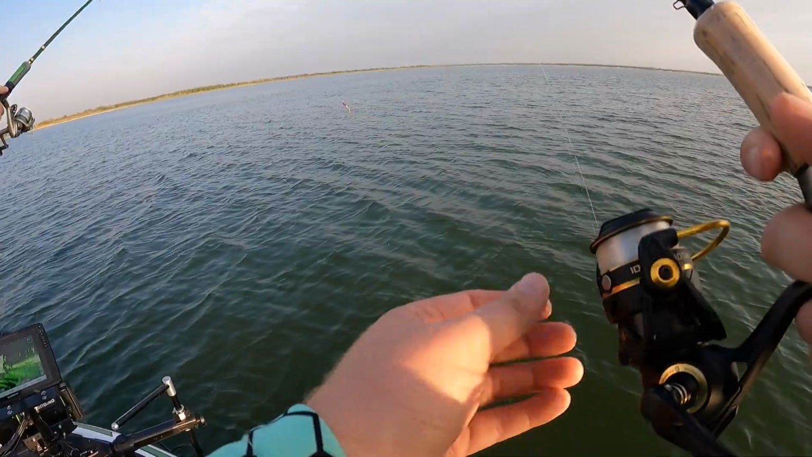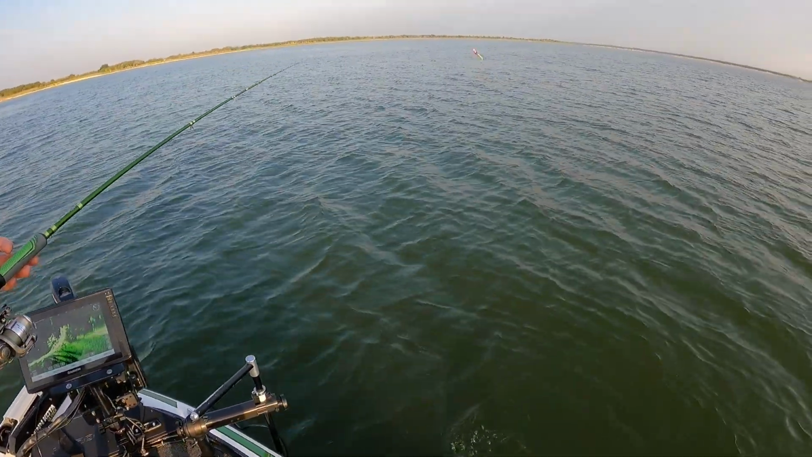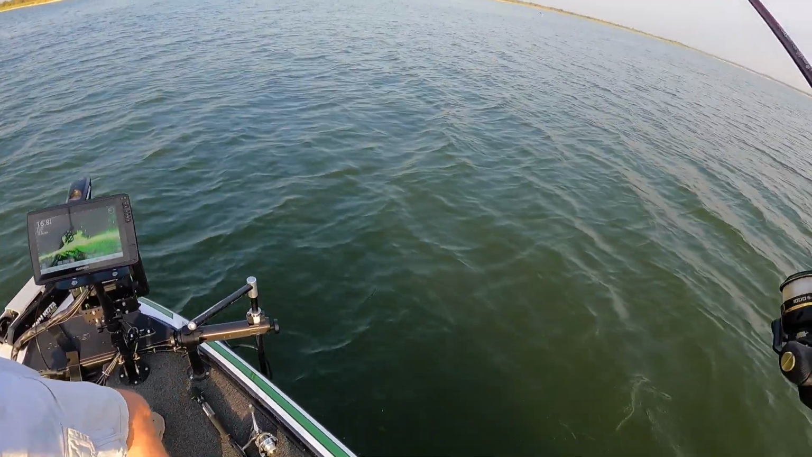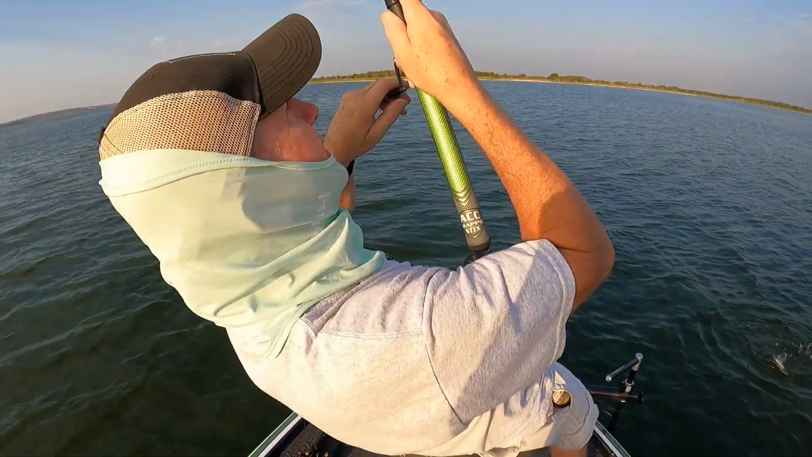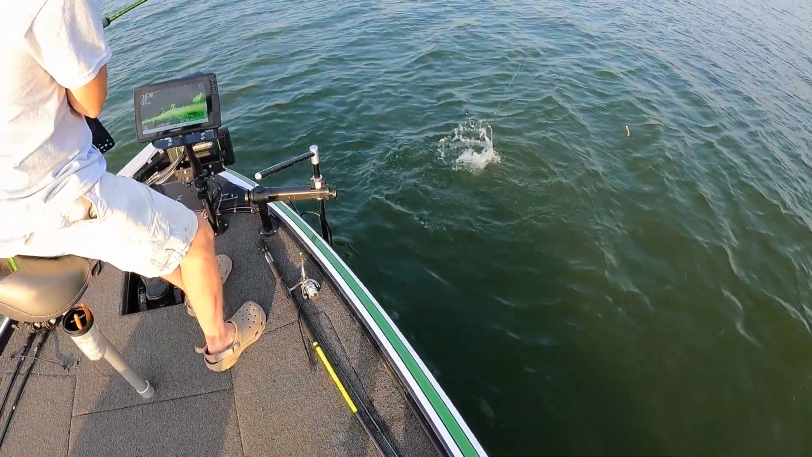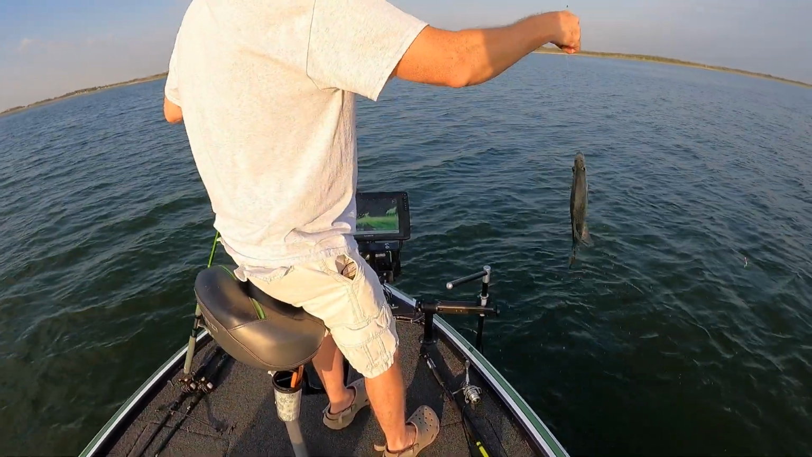The wind finally picked up a little bit. There you go. There you go. Woo! I watched that joker. He hammered. He inhaled that thing. Uh-oh. That's okay. Look at that donkey. That a black? That's a black crappie, dude. Pretty. Wow. What a beautiful slab.